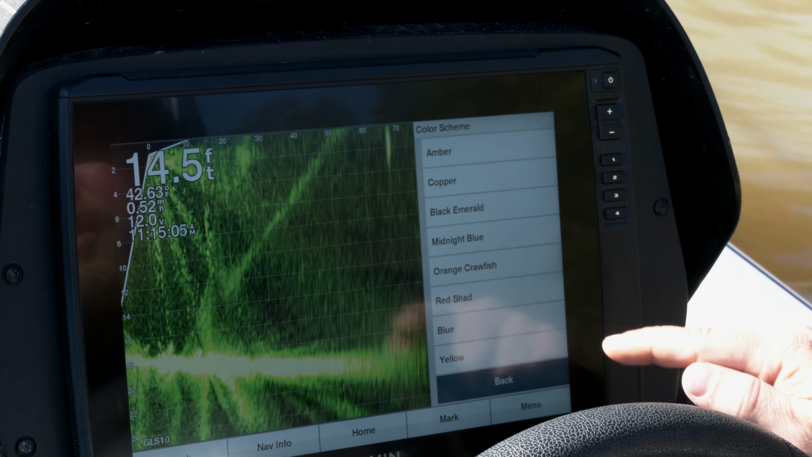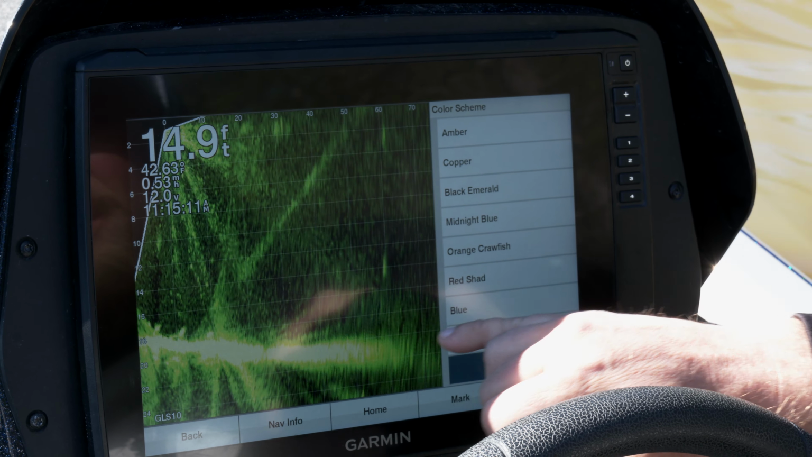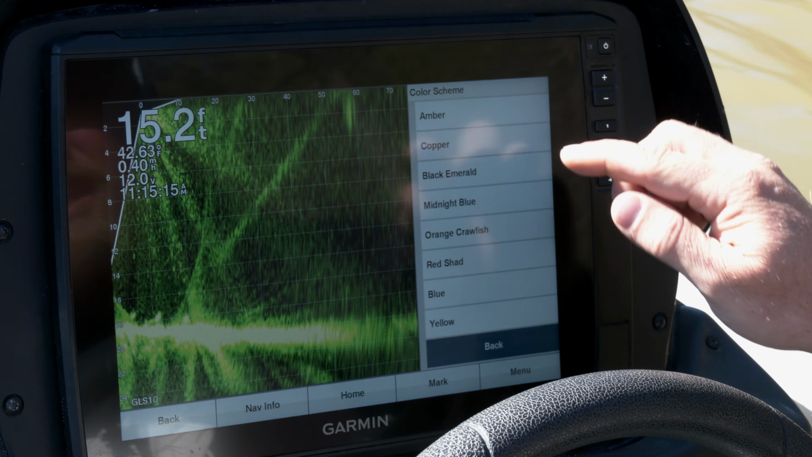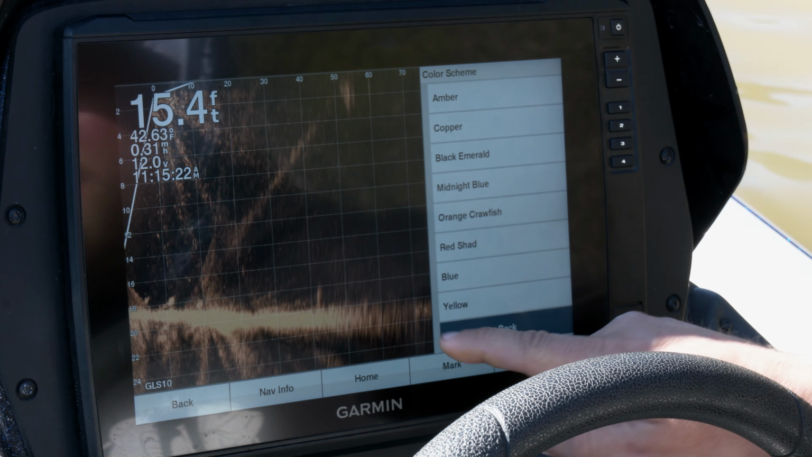Black emerald I'll use when I'm looking deep or shooting out really far. If I want to shoot 100 feet out, you can see the bright return that you get with that lure. If I'm looking in cover, I don't want as much return on everything. So instead of going through and changing a whole bunch of settings, I can simply change to copper, and you can see it dulls everything down a little bit.